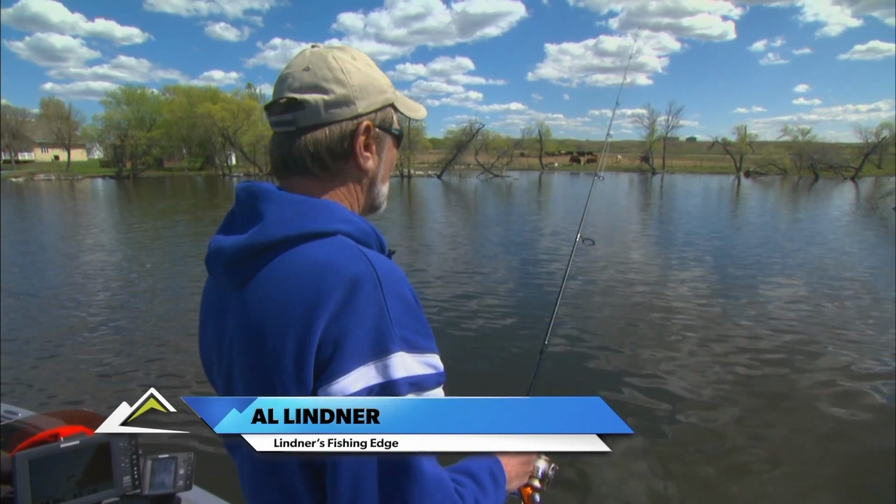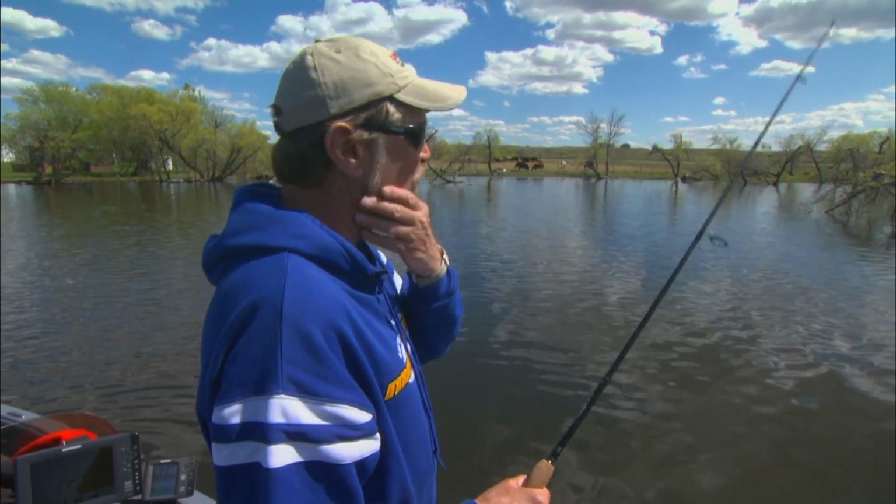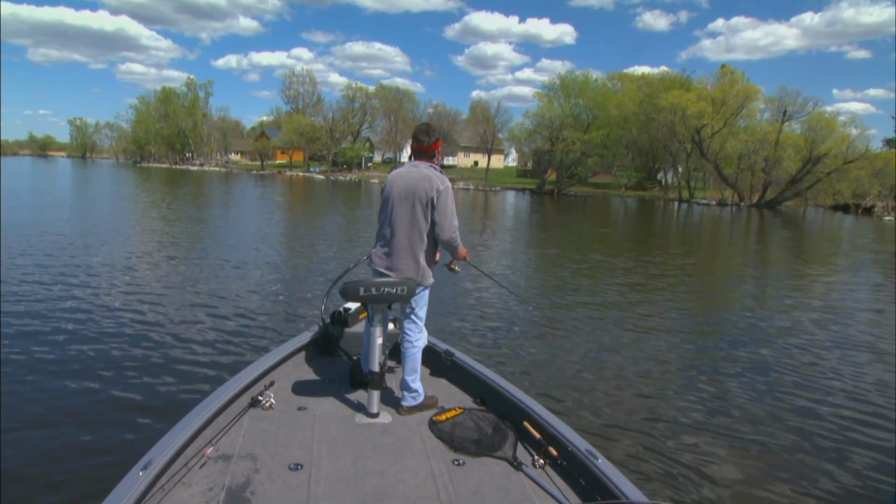That's 6 walleyes for him and 2 white bass to my 1 white bass and 1 walleye on a jig. But that's normally when we're fishing this time of year. Remember, this is a post-spawn bite. Dark water, there's a lot of shallow water fish.